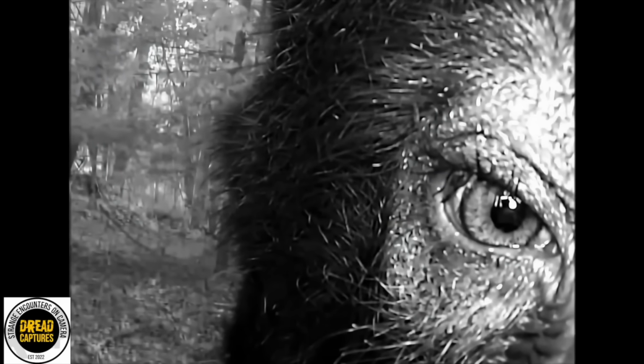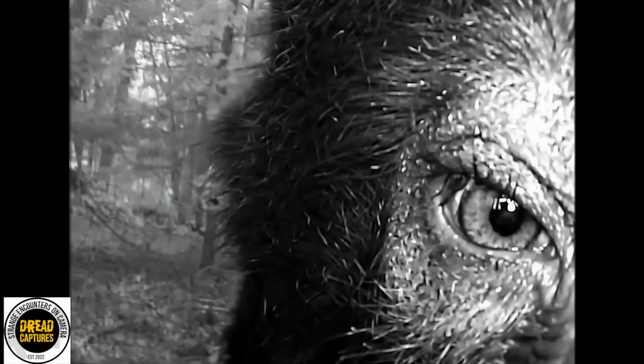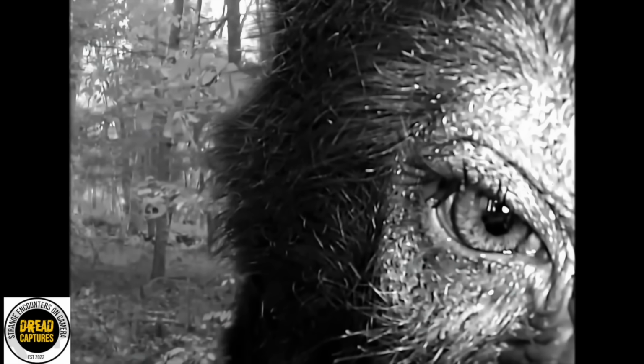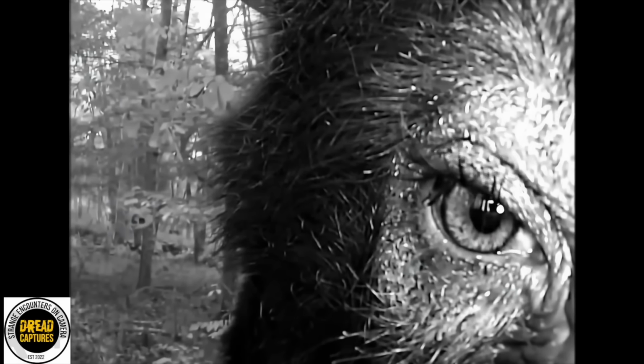The longer I look at it, the more I can tell it's not a bear. But what is it? The guy that sent it in doesn't know. He wants us to figure it out. He did say in the mountainous part of Georgia that he lives in, there is talk of Bigfoot. He's not much of a believer, but he has definitely heard rumblings of Bigfoot, Sasquatch, other type creatures in his area. Anyhow, I don't want to beat this clip over the head because it's not very long, but I want to know what you guys think.